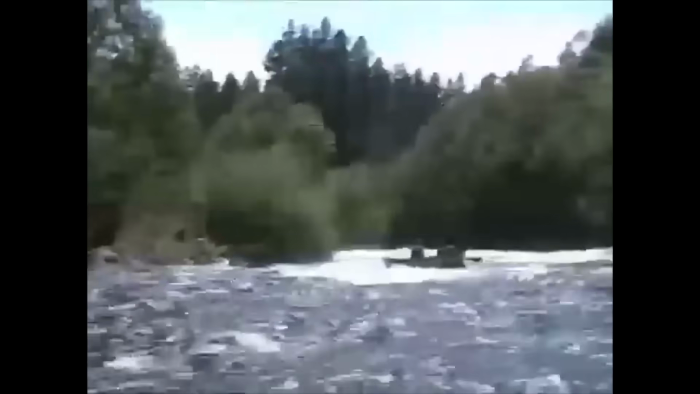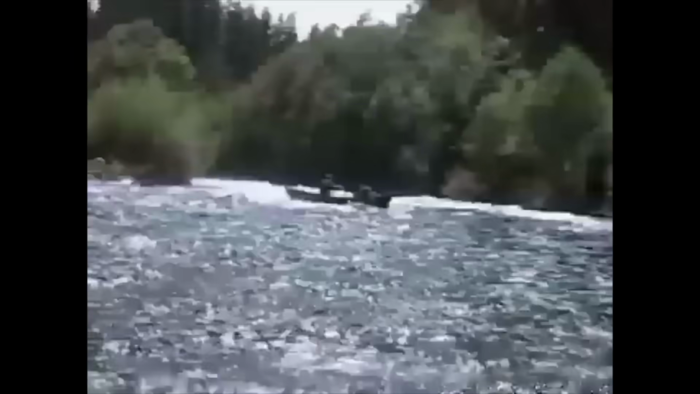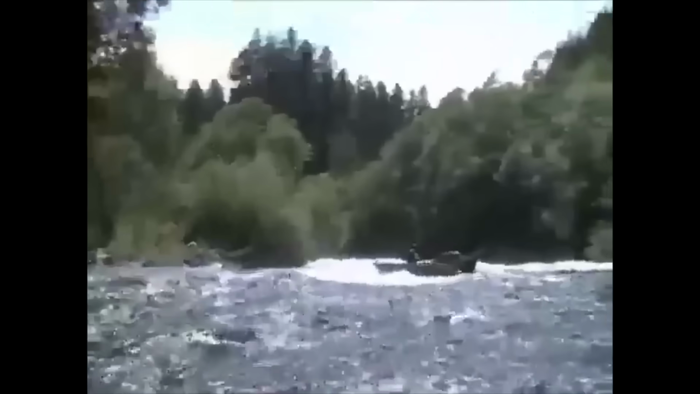This is a sneaky good clip. Check this out. I mean, it's shaky as all get out, but look on the left side of the screen. Stay centered for me, Matt.